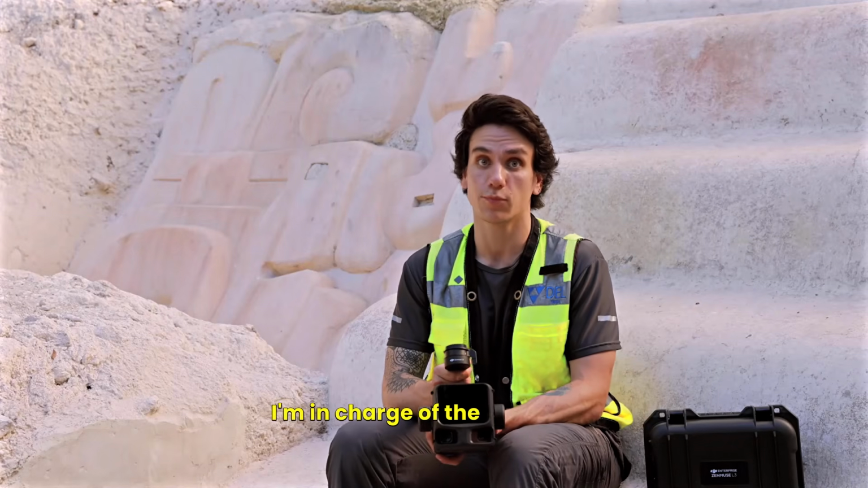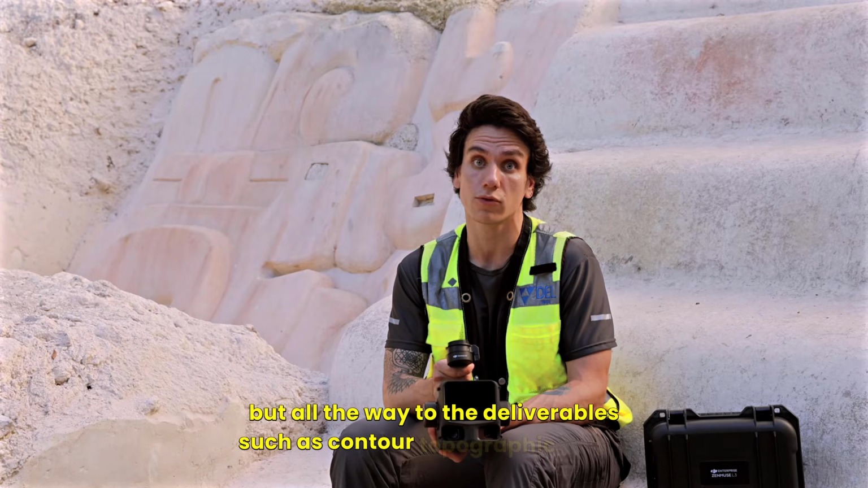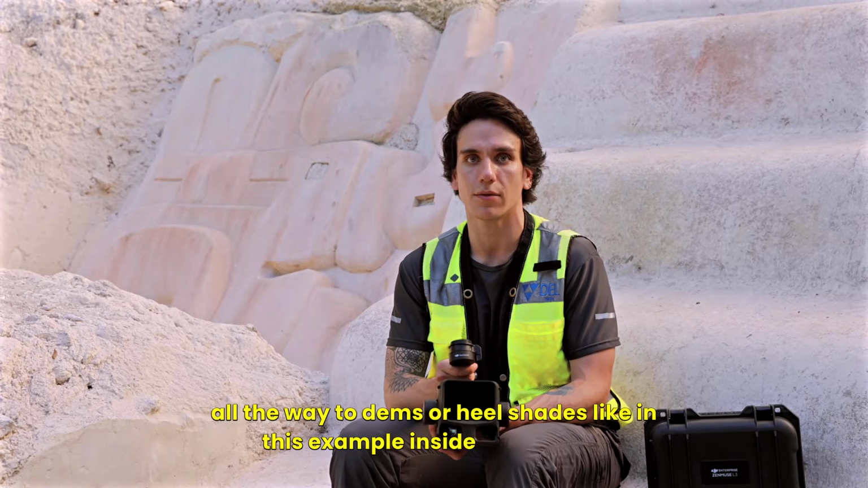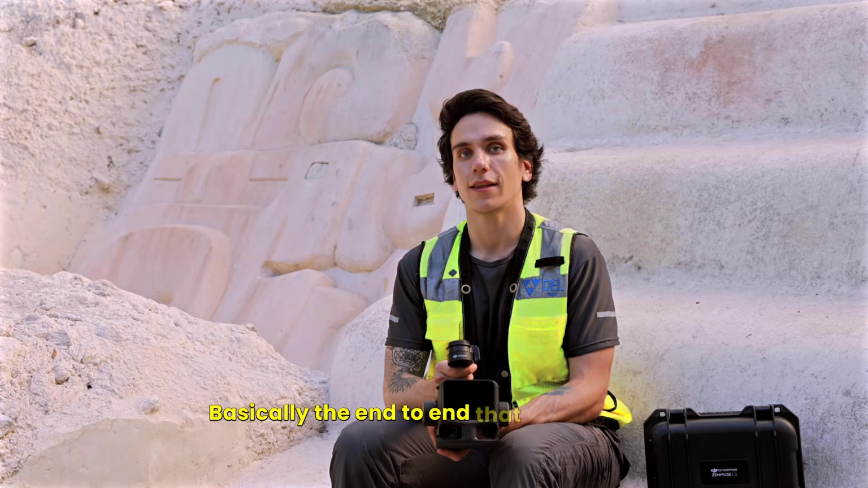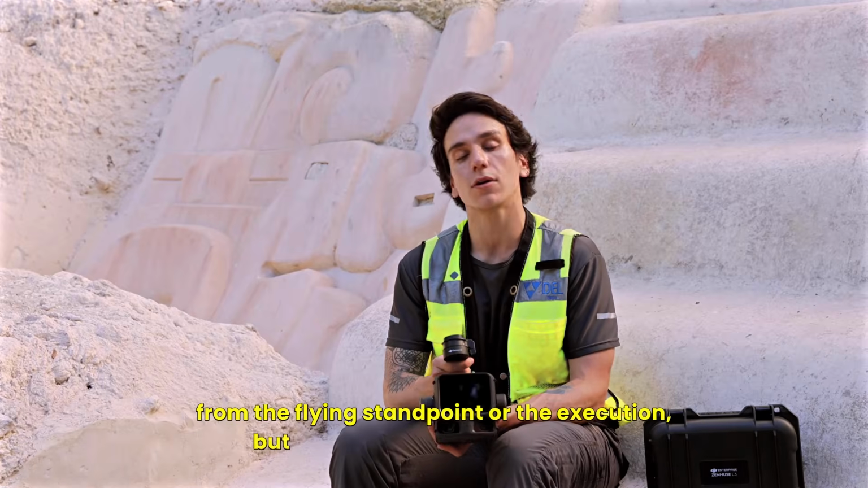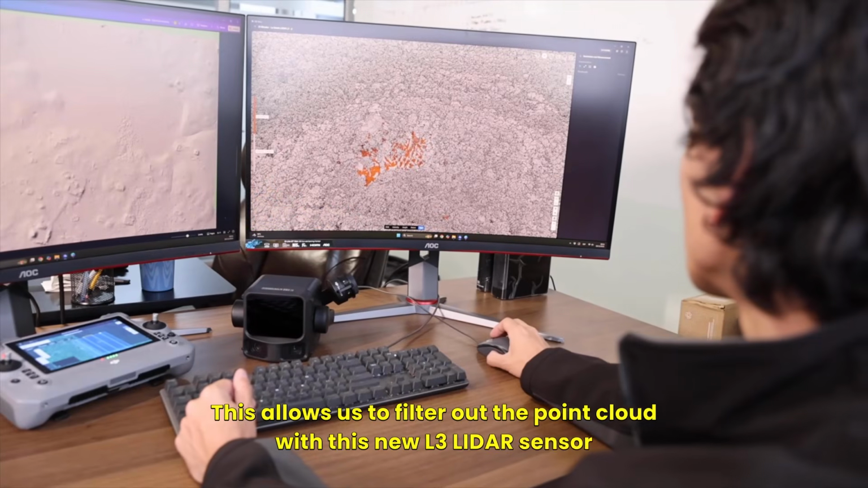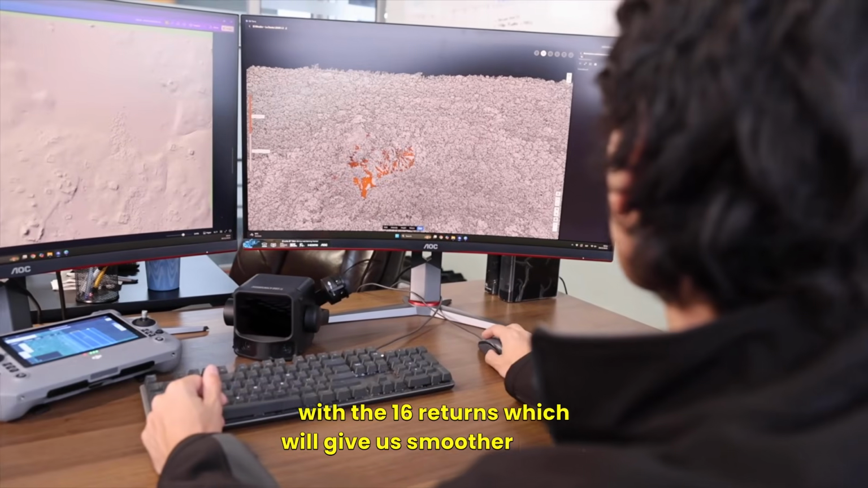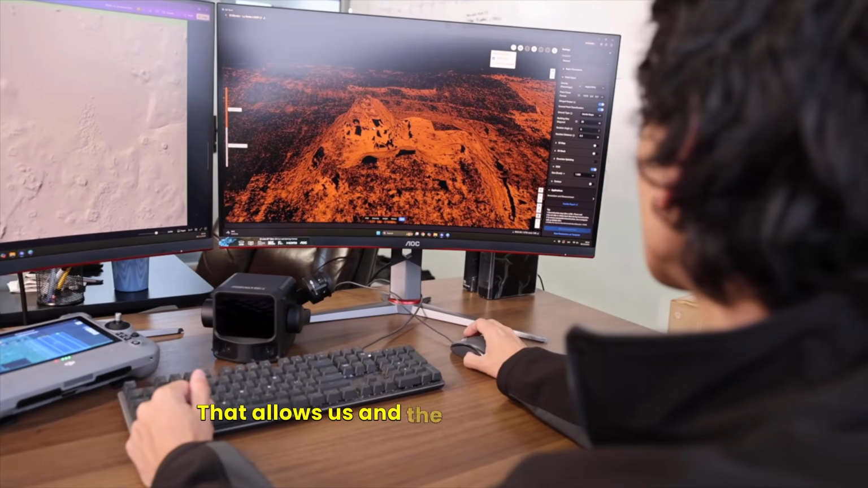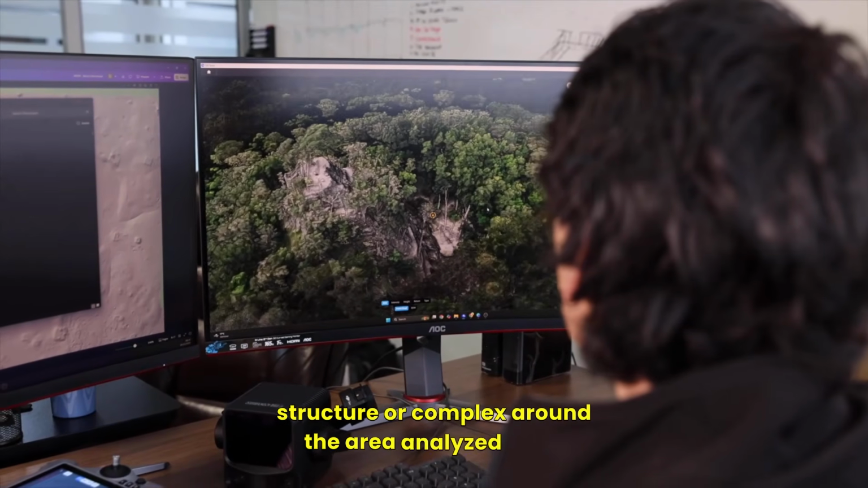And I'm in charge of the processes, not only from the mission planning, but all the way to the deliverables, such as contour topographic maps, all the way to DEMs or hill shades, like in this example, inside the project. Basically, the end-to-end that DJI offers us helps us smooth the process, not only from the flying standpoint or the execution, but all the way to the processing. This allows us to filter out the point cloud with this new L3 LiDAR sensor with the 16 returns, which will give us smoother DEMs. This translates to even smoother and clearer hill shade filters that allows us and the archaeologists to notice if there's any causeway continuity, structure, or complex around the analyzed area.